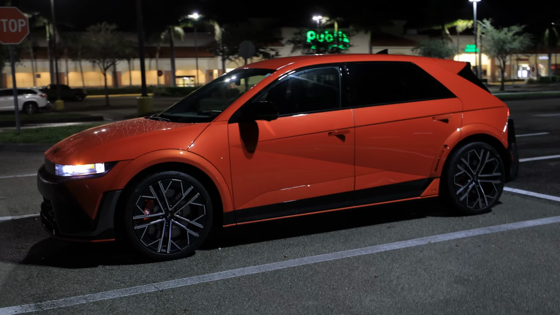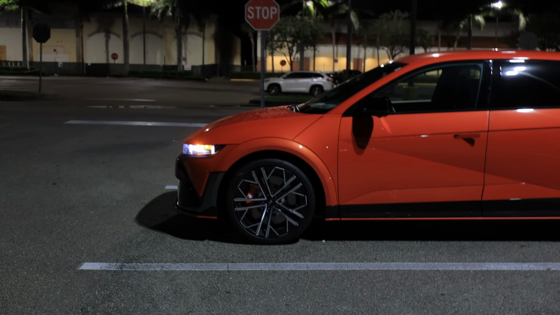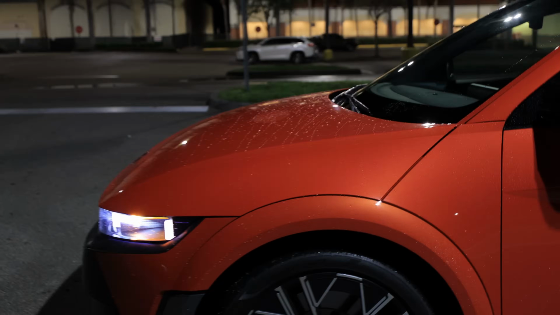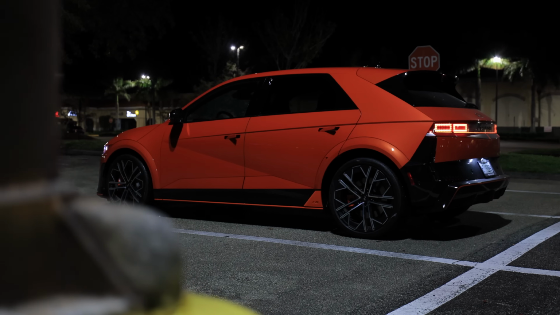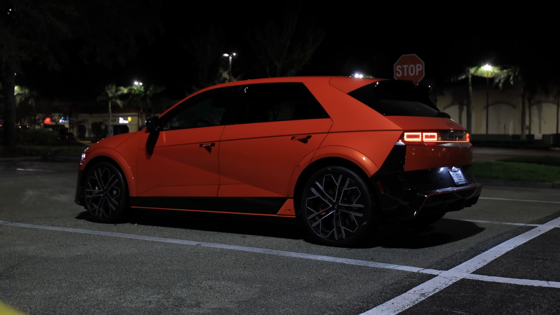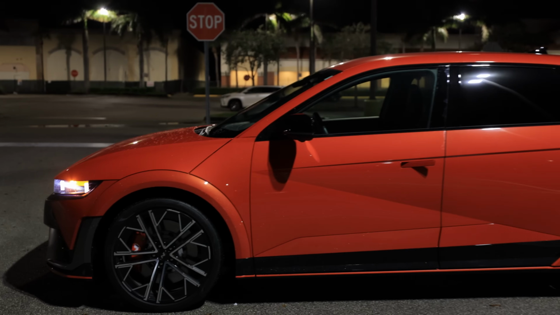All right, we got 21-inch wheels here. I want to say these are Pirelli P Zero tires. I haven't even looked at the width of them. We have immense amounts of grip. 275 by 35 ZR21s. So these are really high performance tires. I'm not sure how they're going to hold up here in the rain, but these things look amazing.